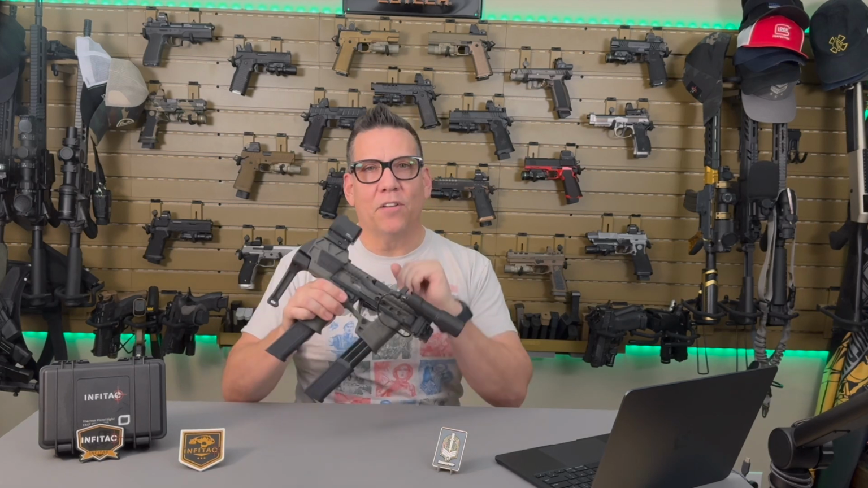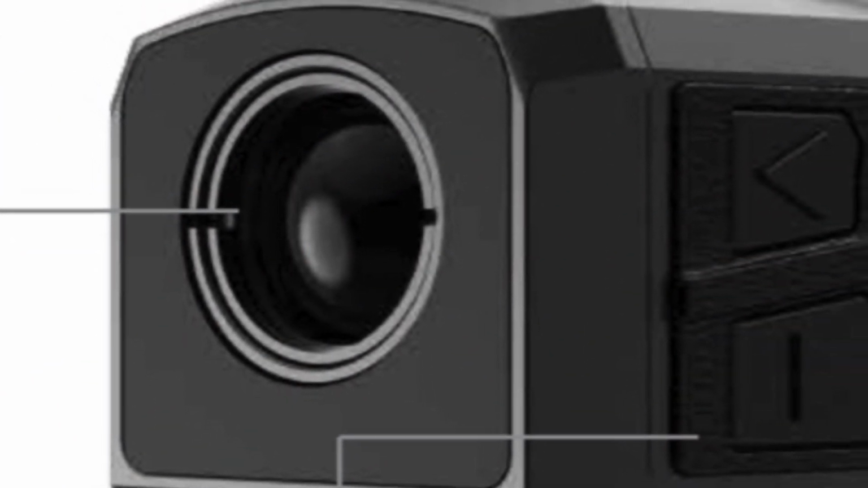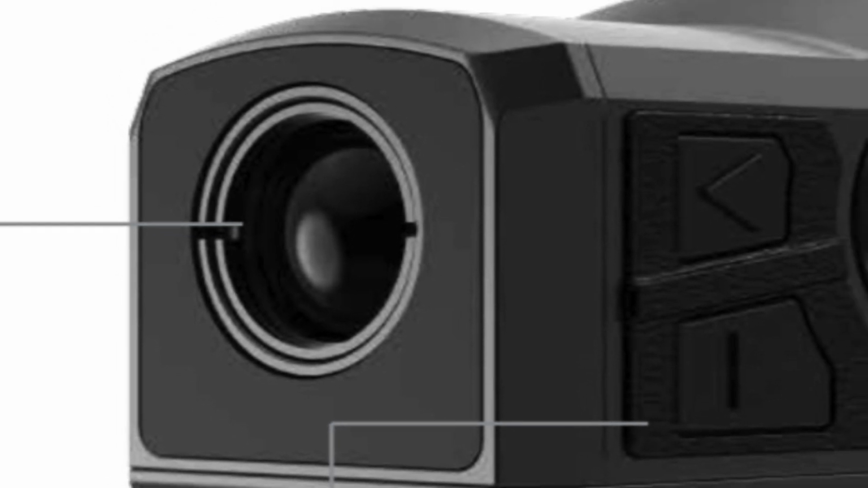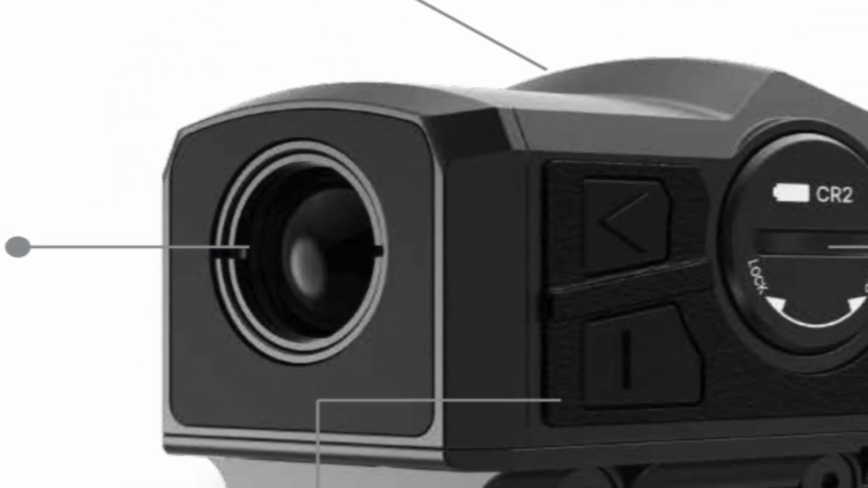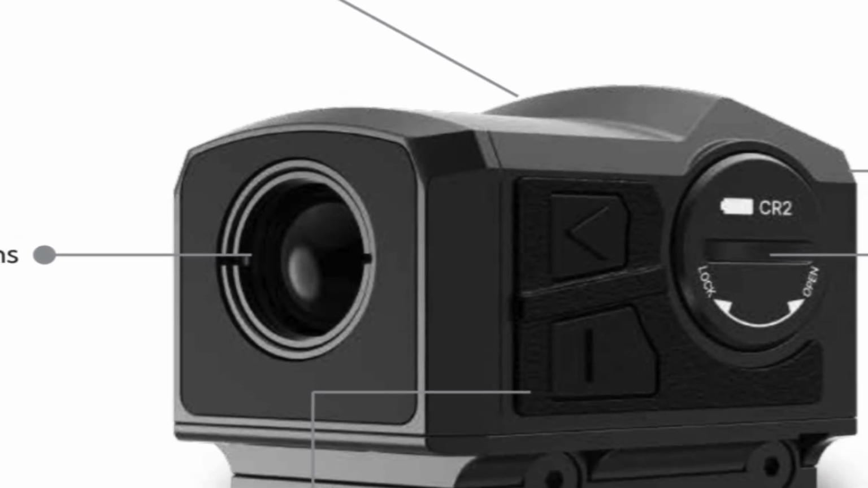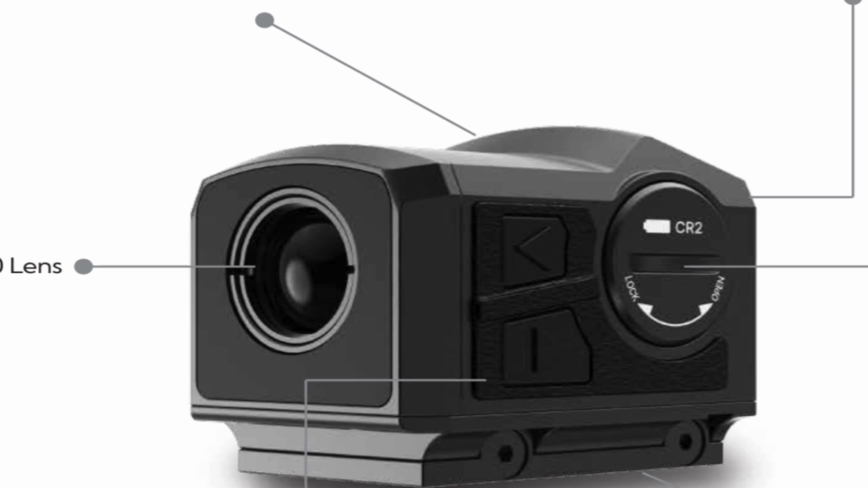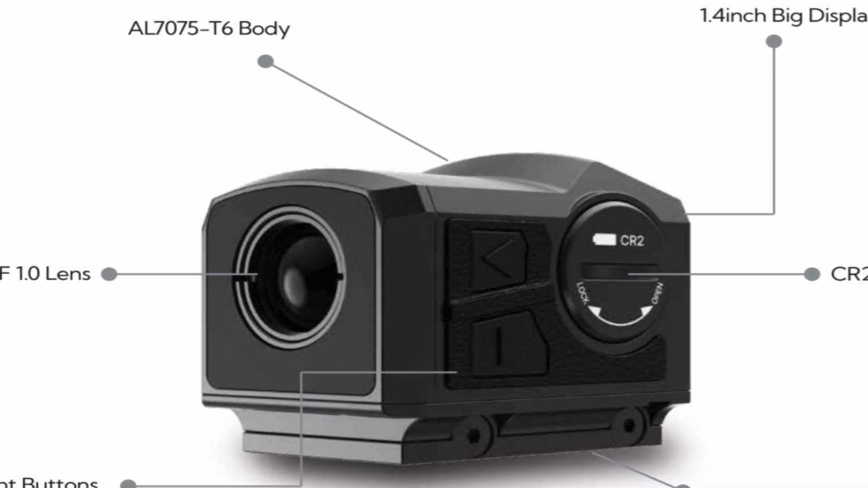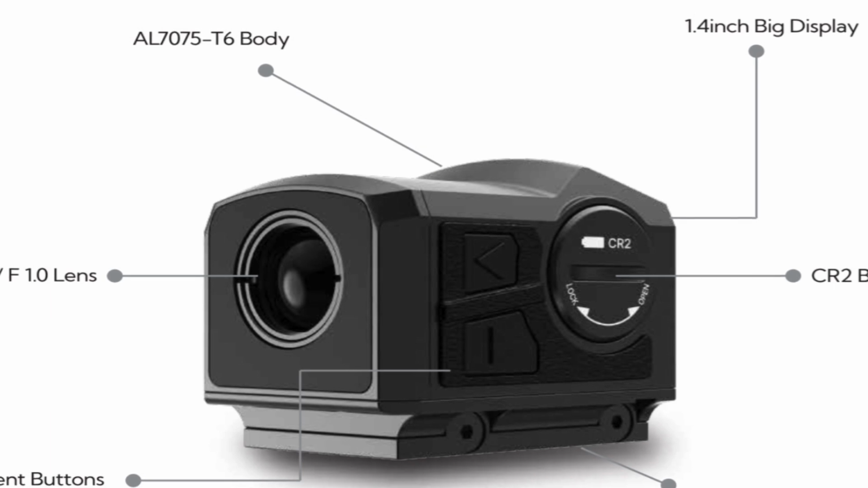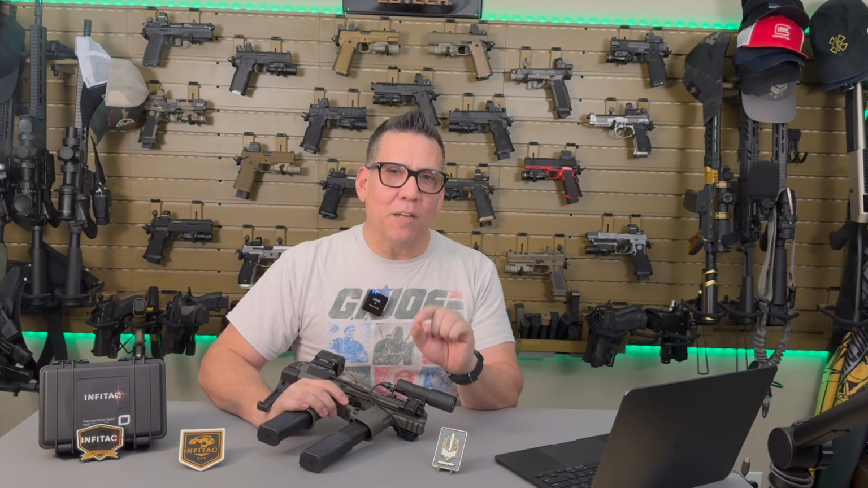The Infitac FMP13 is marketed as a compact thermal sight, but don't let the word compact fool you. It packs some serious capability under the hood. We're looking at a thermal sensor with 256 by 192 resolution, paired with a 60 Hz refresh rate. For those of you not too familiar with thermal imaging, that kind of resolution and refresh rate means you're getting smooth, fluid imagery of heat signatures, and it's not going to stutter when you're tracking moving objects.